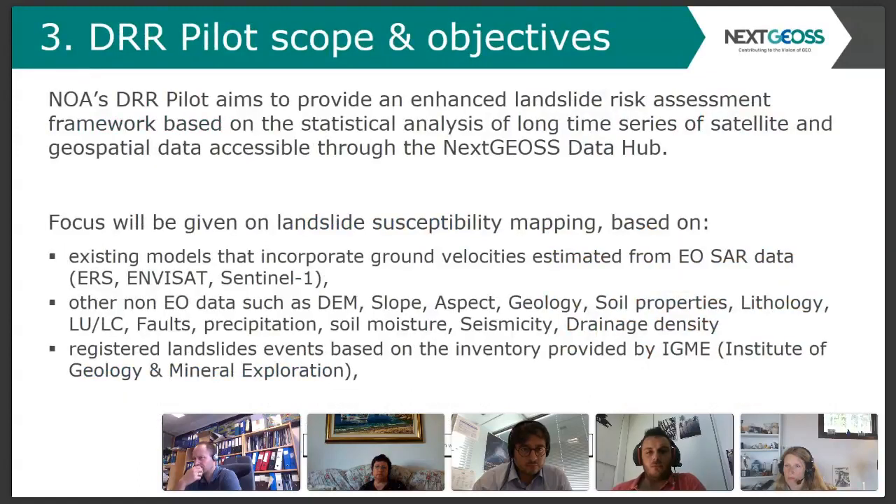Now let's move to the specifics of the disaster risk reduction pilot. Its main theme is landslides, where we provide an enhanced landslide risk assessment framework based on the analysis of long-time series of satellite information using satellite interferometry, as Doug Anders discussed before. So our focus here is to use similar tools as Doug Anders discussed: satellite interferometry, time persistent scattering interferometry, and combining this with other data sets for landslide susceptibility mapping.